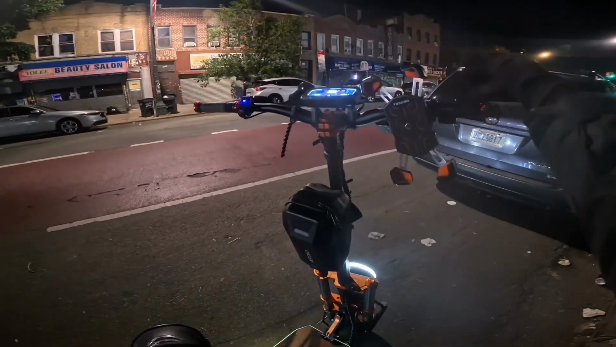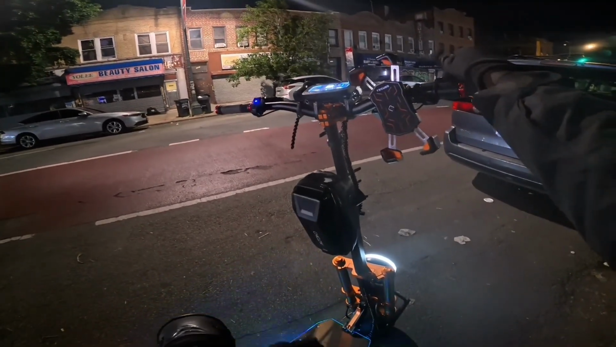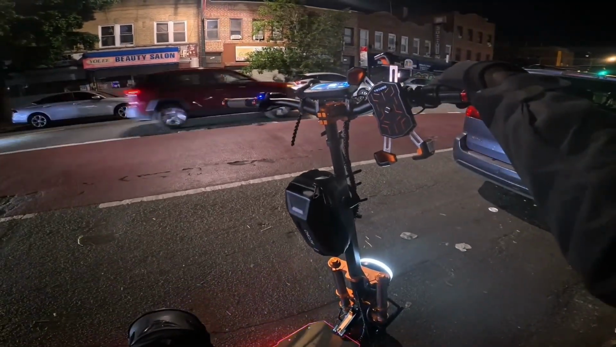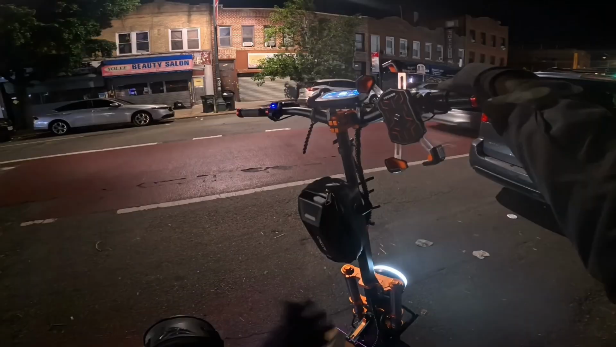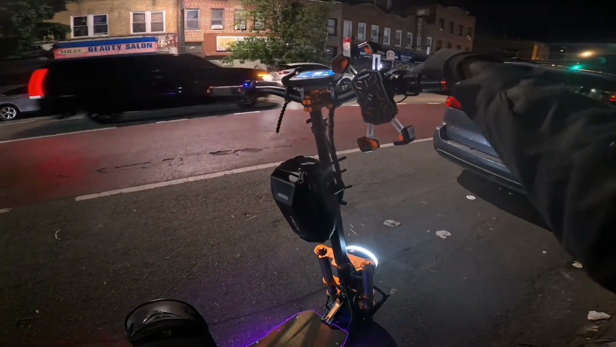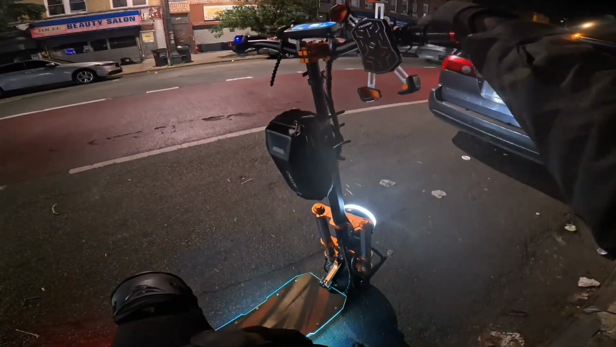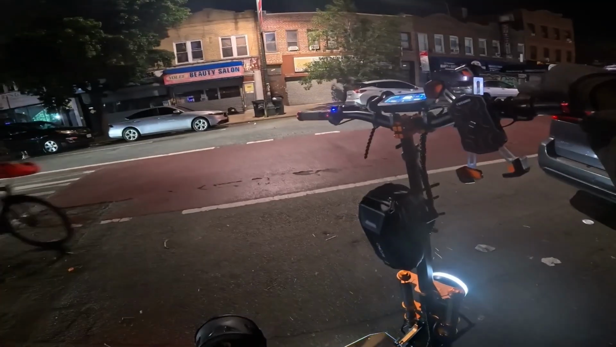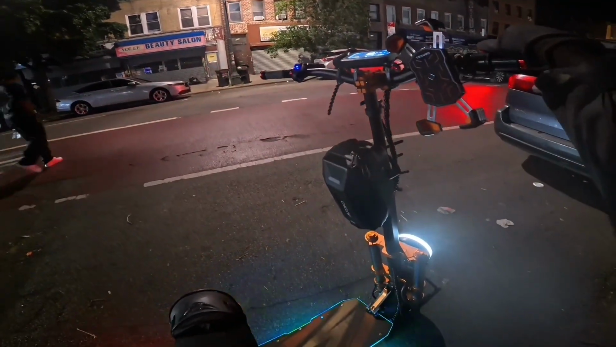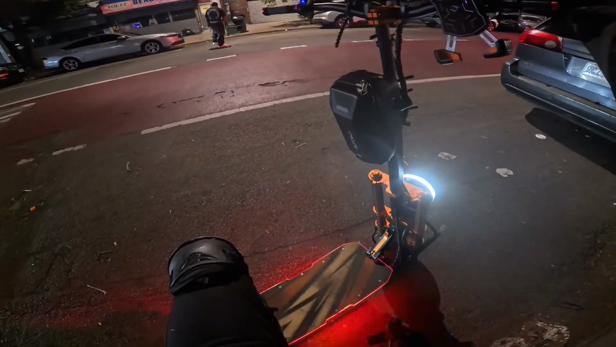I'm at 1,995 miles on the scooter, so on tonight's ride I should be reaching 2,000. I just wanted to get it on camera and have you guys see what it's like riding the scooter when I reach the 2,000 mile mark. And then I should be doing a 2,000 mile updated review soon. Last review was at the 500 mile mark, so this is 4 times that, and so this is gonna be a review long-term wise and stuff like that.